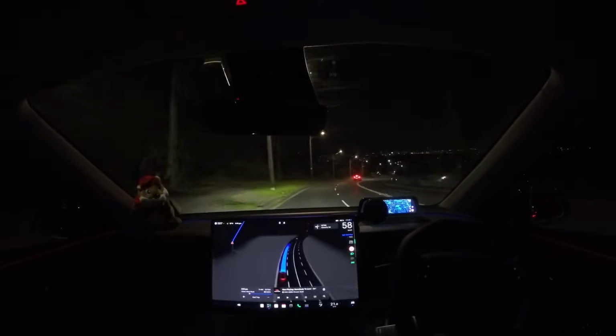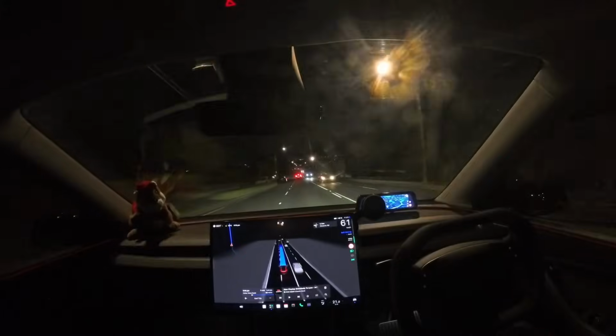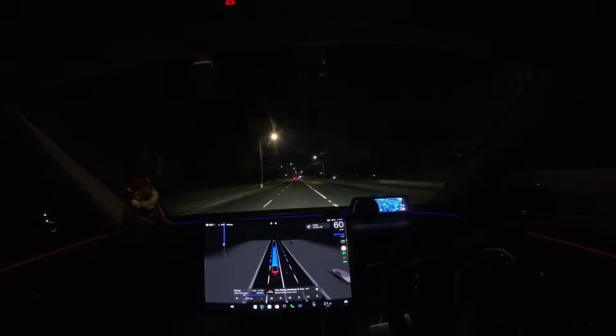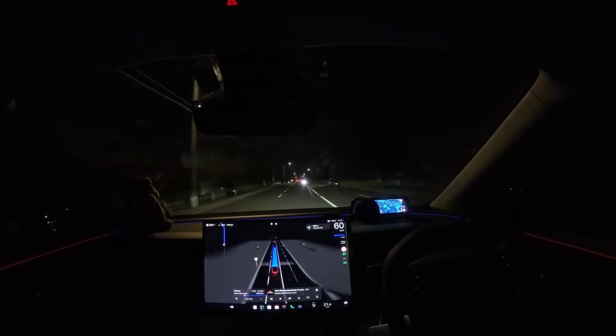So that's pretty interesting. Now there is a car in front of us. Lane changes feel much faster now. I didn't even trigger it, because before normally I'd be up at that hill doing the exact same thing, and changing lanes there in V13 took a while.